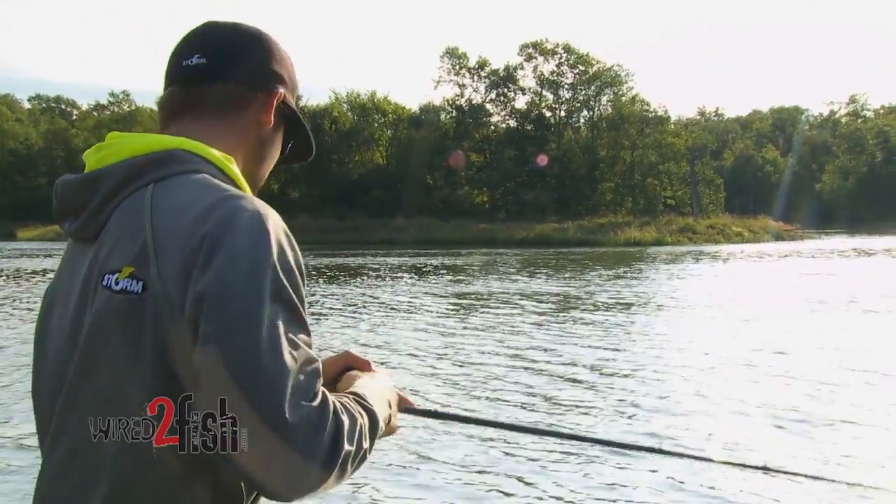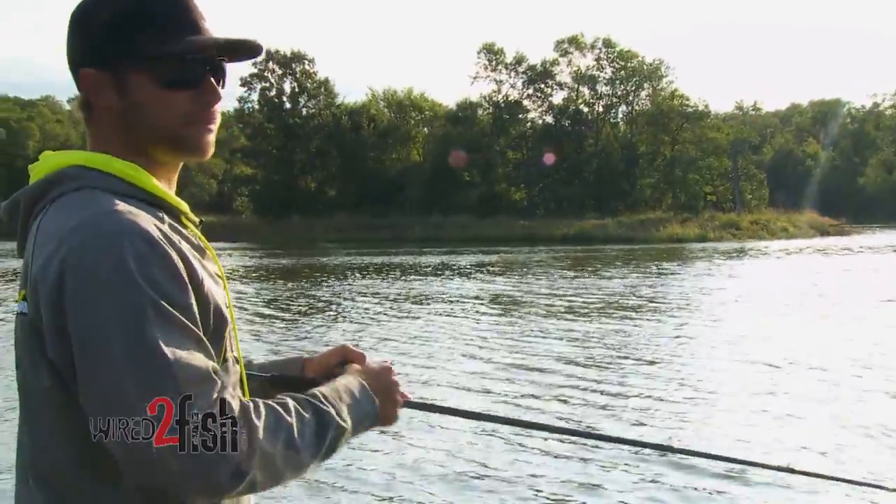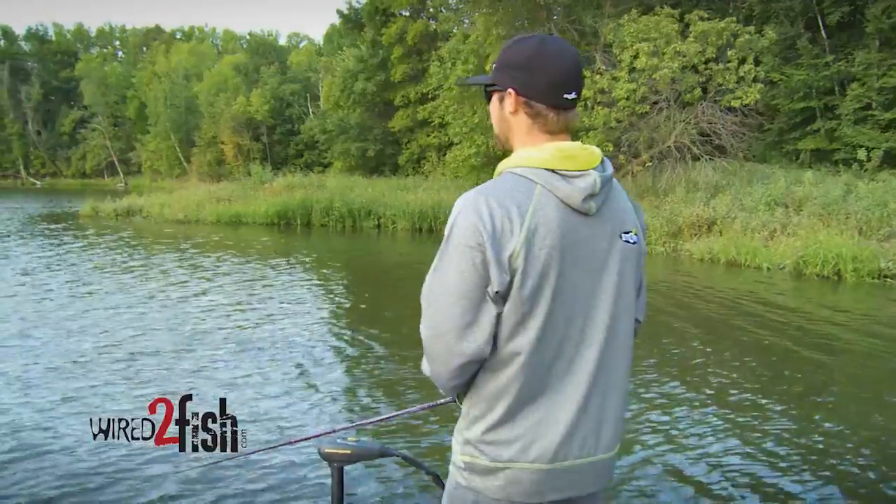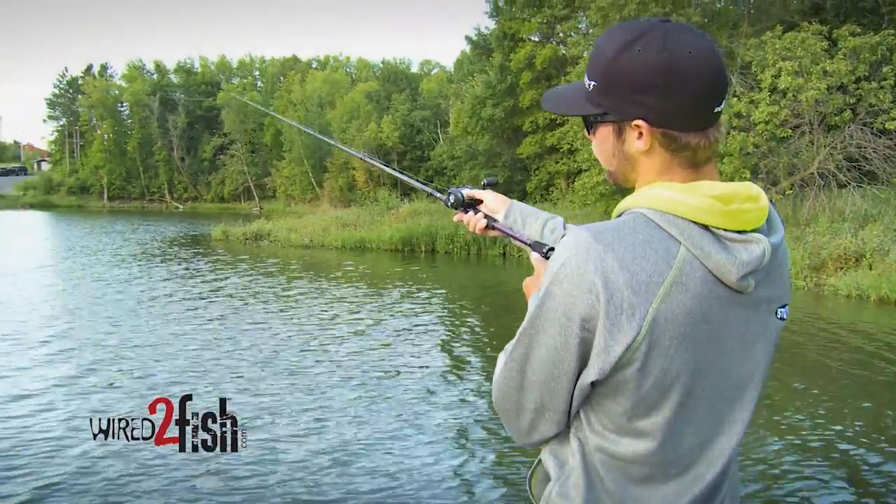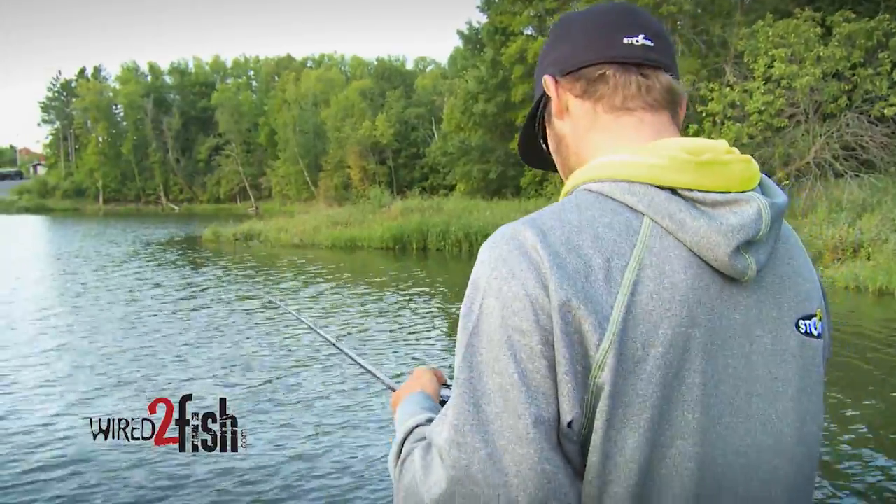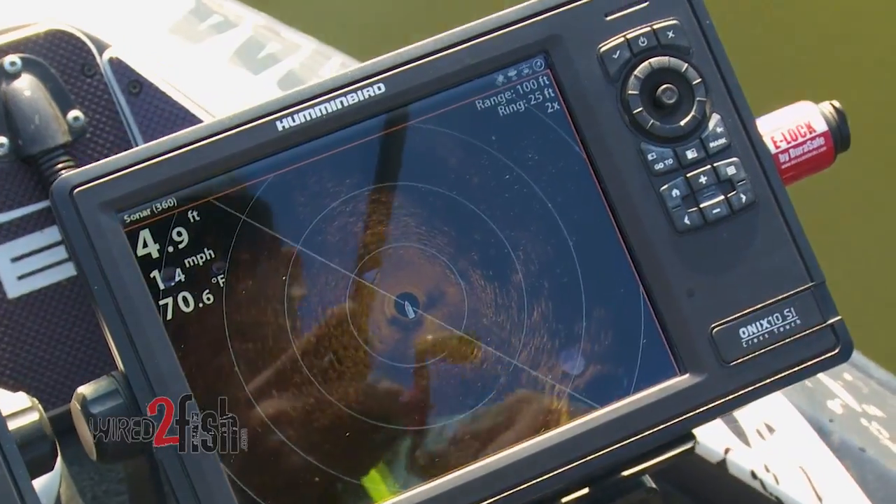So it's really important to be able to see what you're fishing and be able to keep your boat in good position, but be able to keep your boat off of that structure, off of that cover. By far one of the biggest advances in technology for us fishing in the last couple years for me is the Humminbird 360, especially on lakes like where we're at right now.